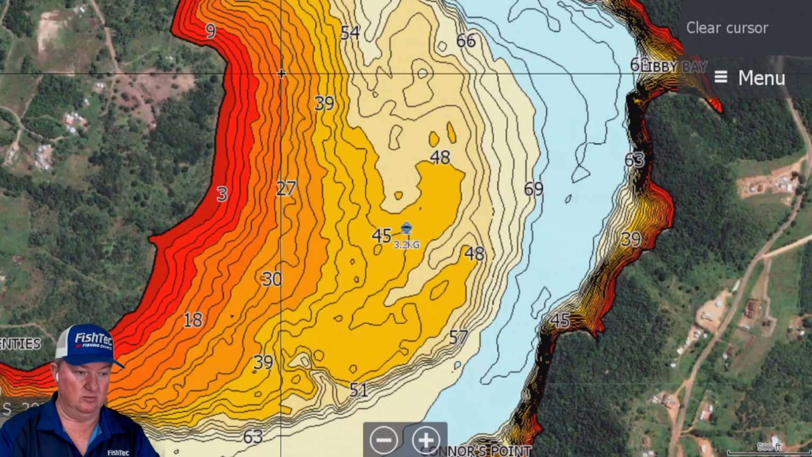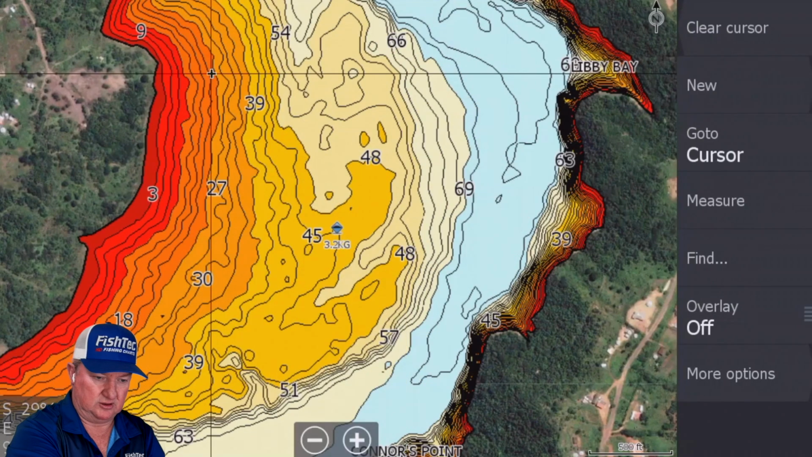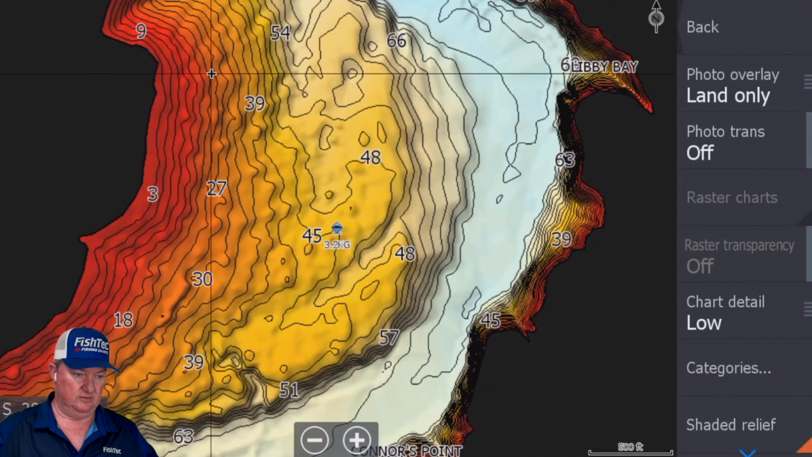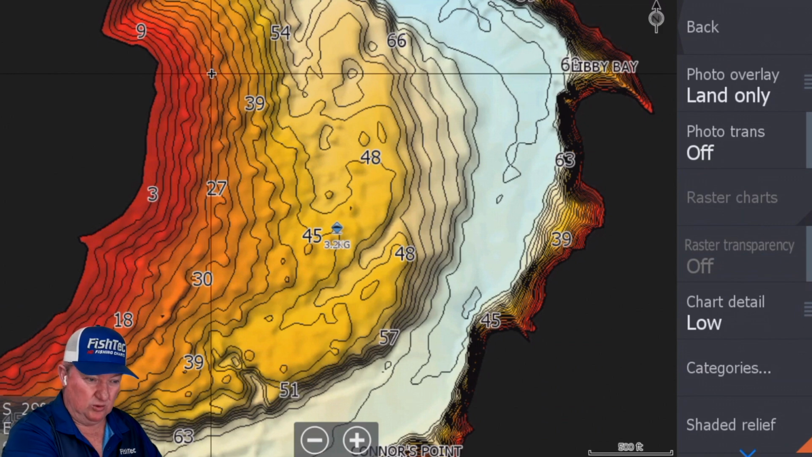Okay, so let's try something else. Hang on, we've got more tools. We've got shaded relief. Shaded relief will show you exactly. Look at all those humps. Can you see all those little humps now?